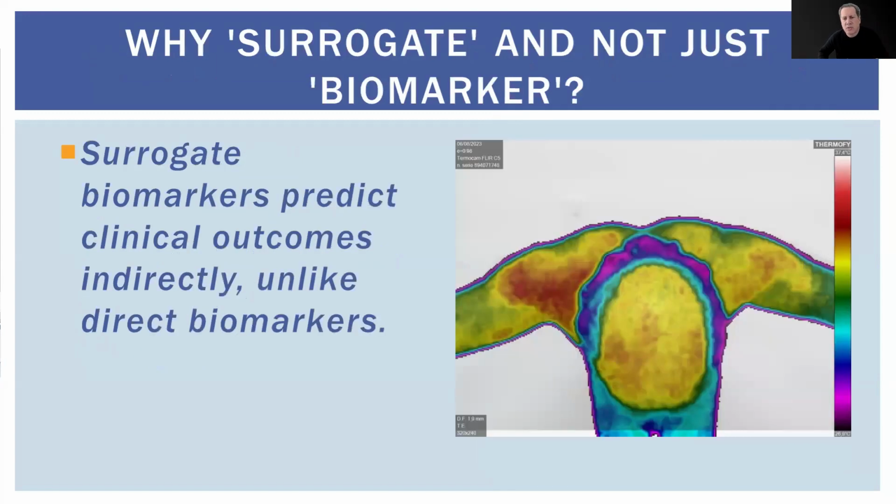Why use the word surrogate and not just biomarker? Because surrogate biomarkers don't tell us directly what's going on. They predict clinical outcomes, but they are not the final answer. This is the point. They are still incredibly useful for guiding decisions.